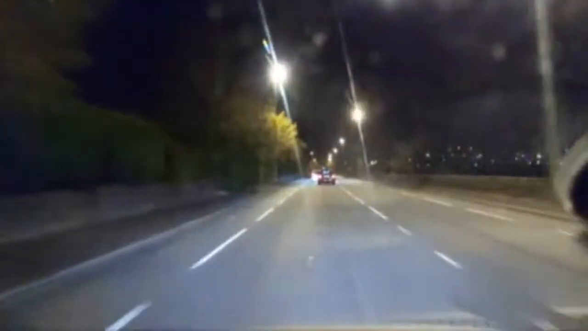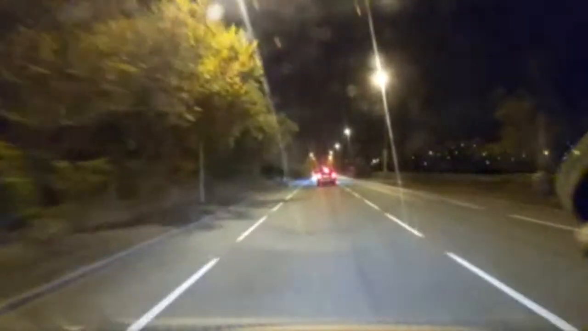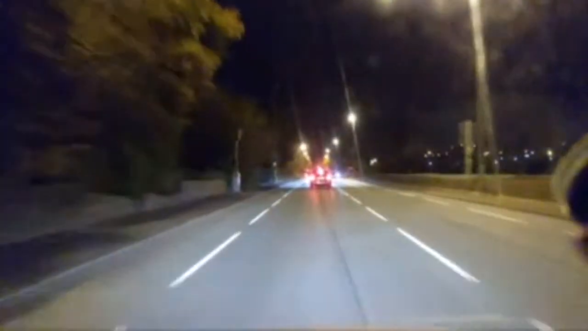What's this car truck coming from? This could be interesting. He's thinking about it. So from the angle of his car, it's 40 down here. You get the idea that the car in front isn't doing 40. We slowed down for the speed camera, even though it's a 40. Oh, this could be fun.